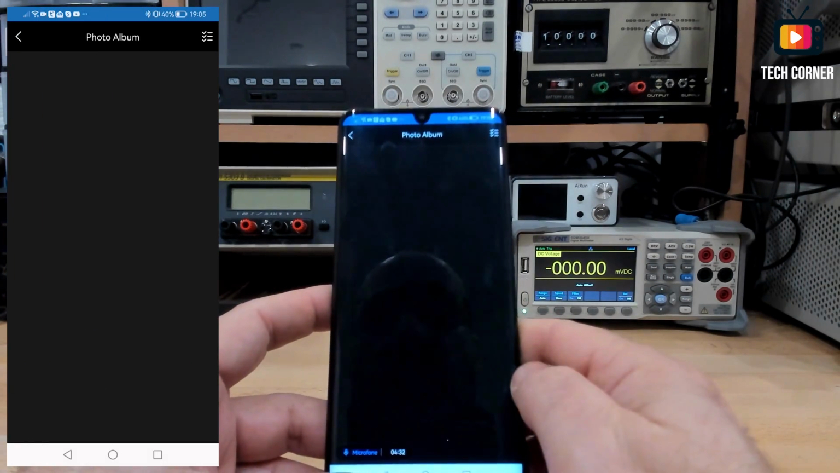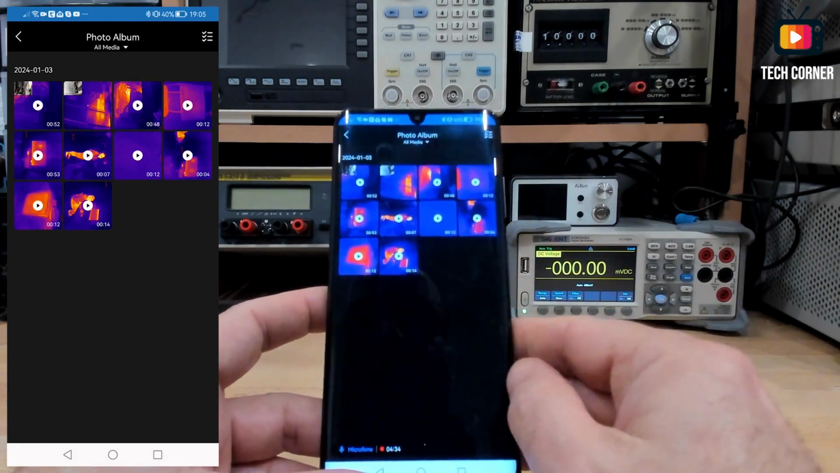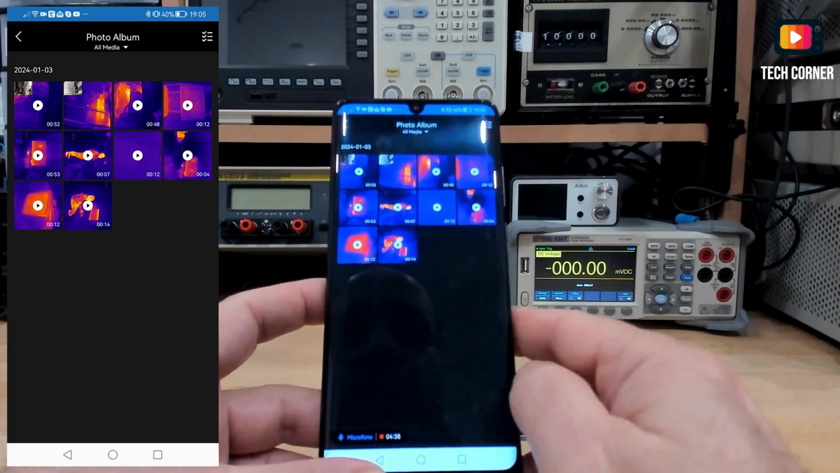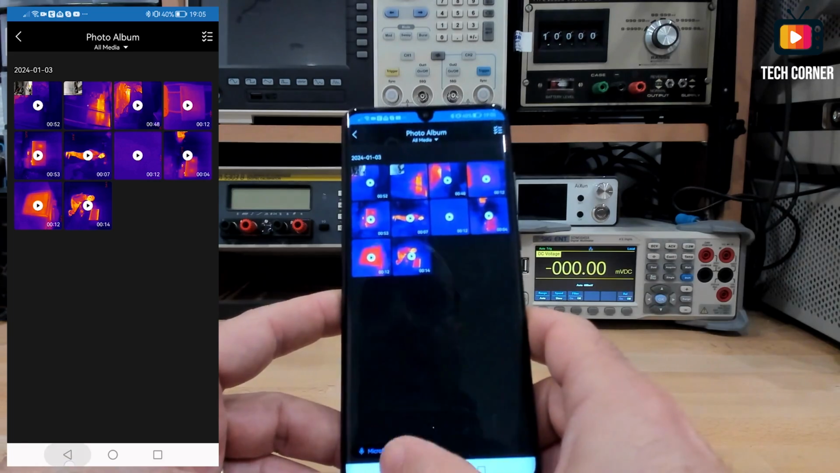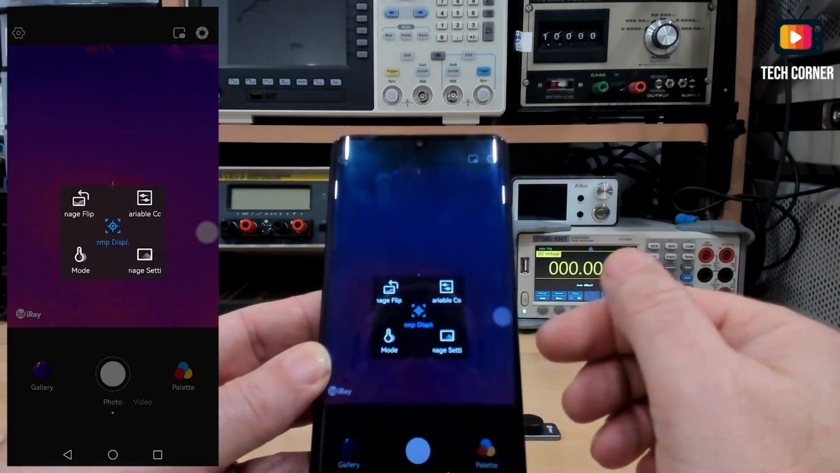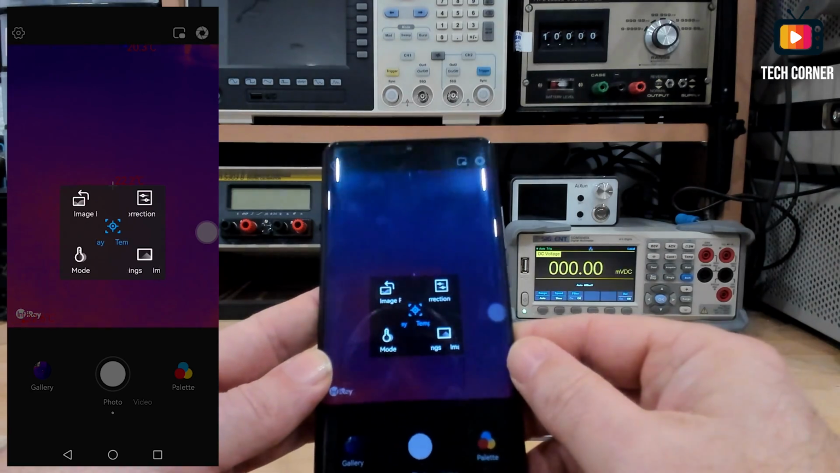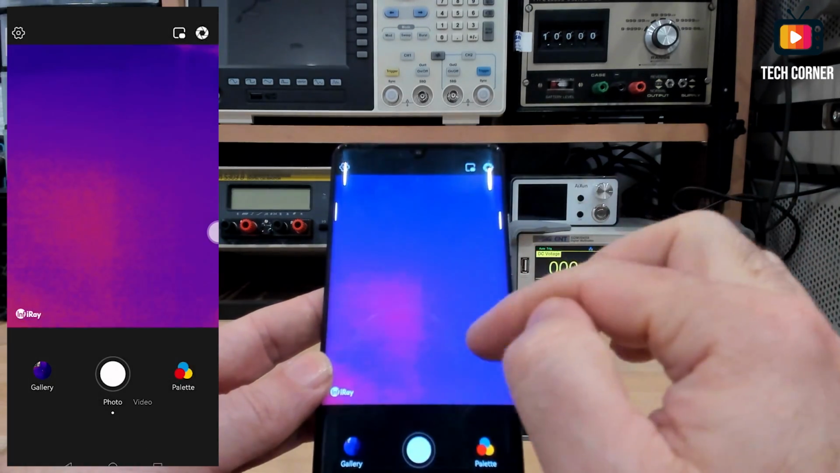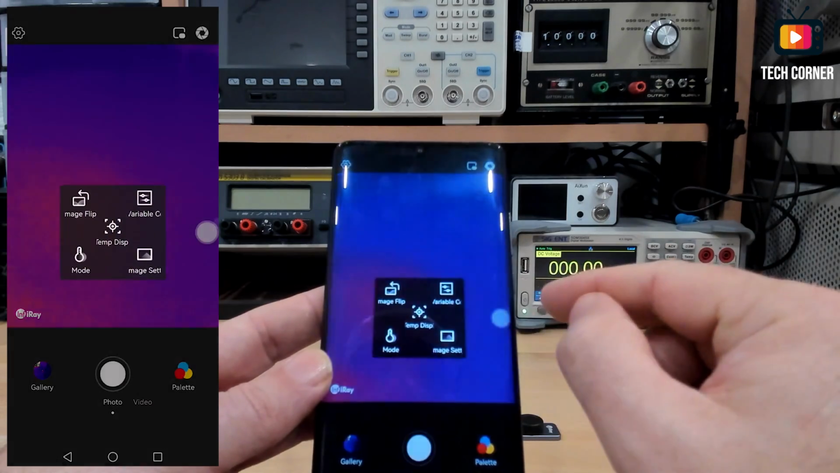And you can also have the gallery. These are some experiments that I made already, and you will see some of this at the end of the video. In terms of operation, you also have this button here on the side. It's almost hidden. You have several modes in here. You can display the temperature or not.